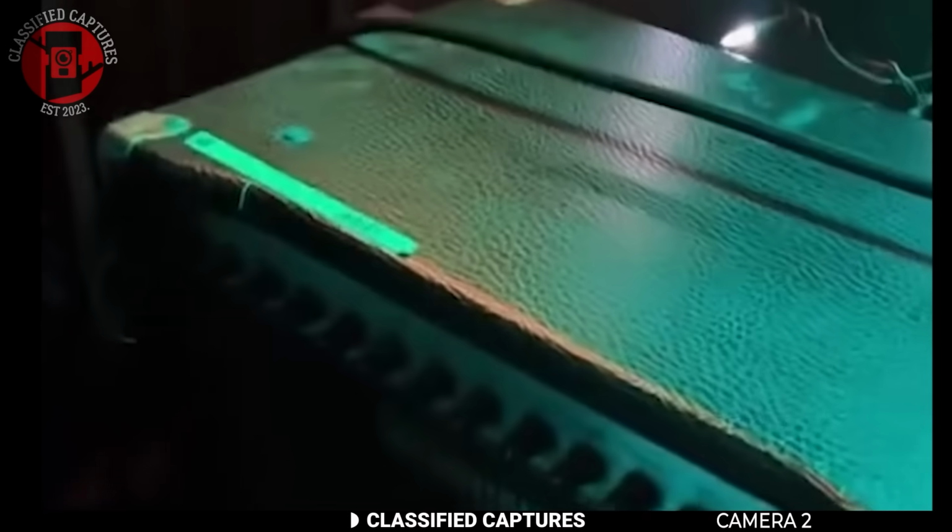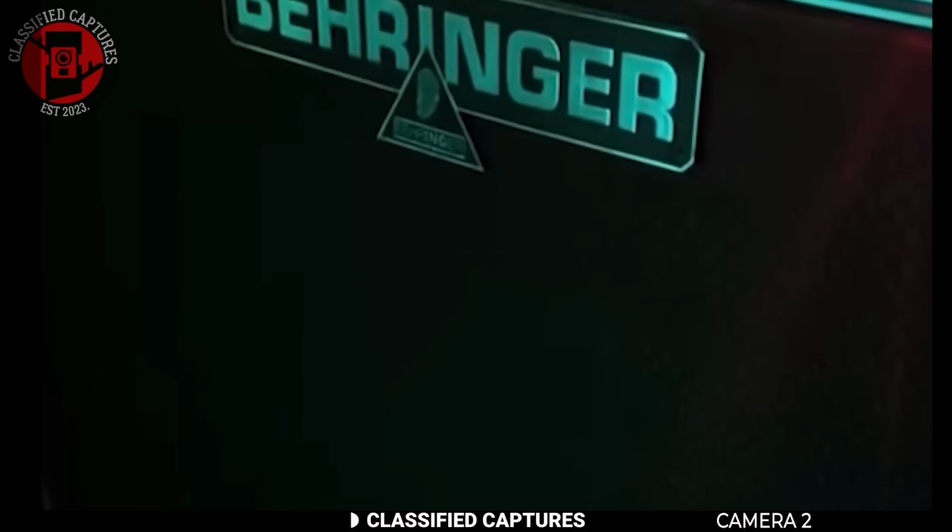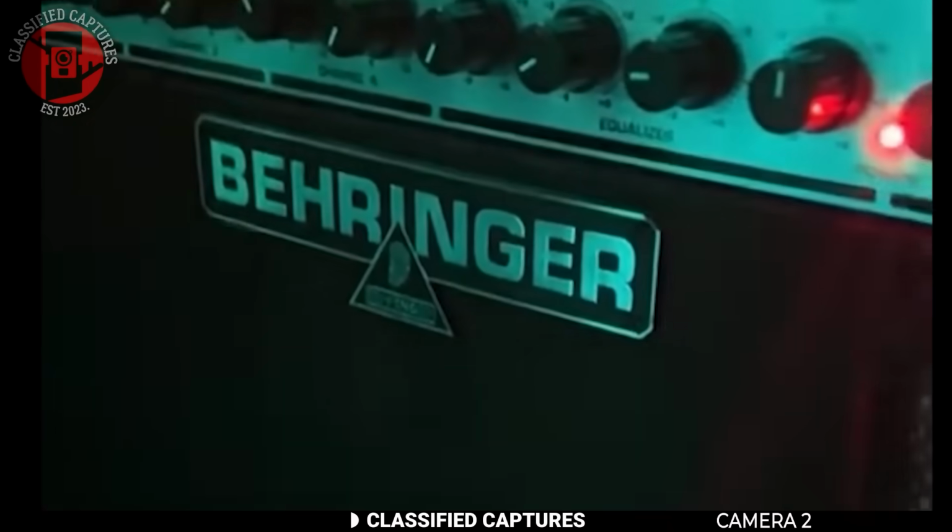The band, John Hollier and the Reverie, were just trying to rehearse. Nothing fancy, just a regular jam session, when something very irregular happened.